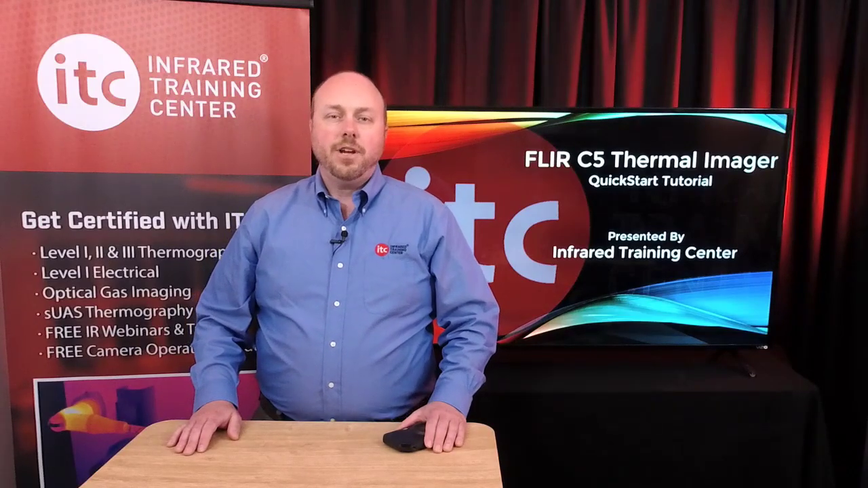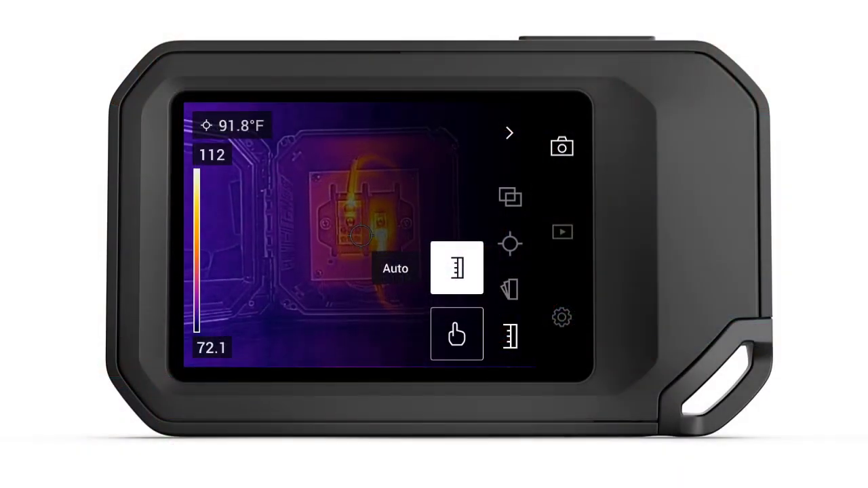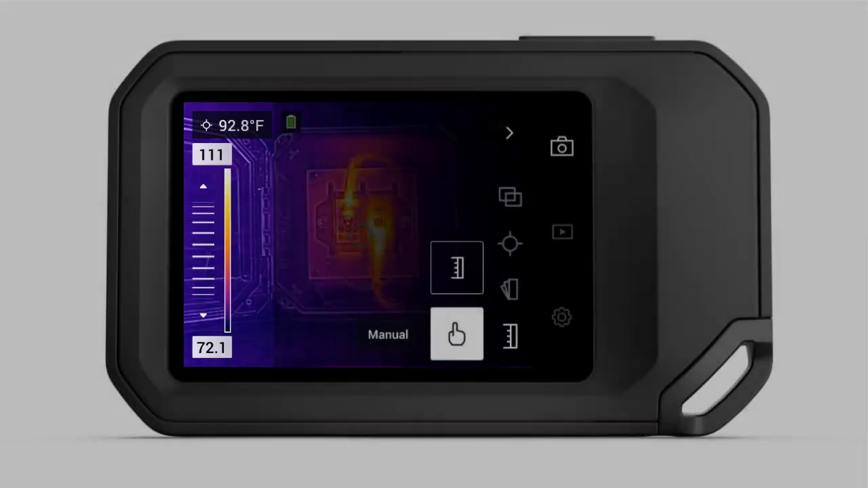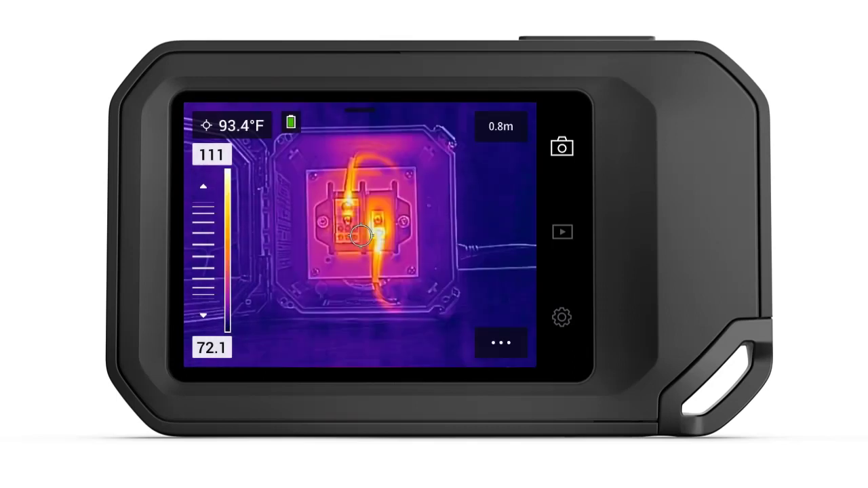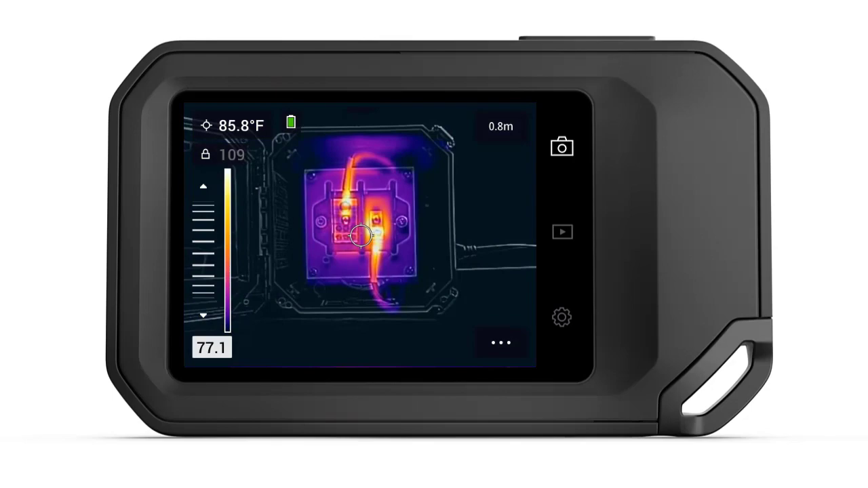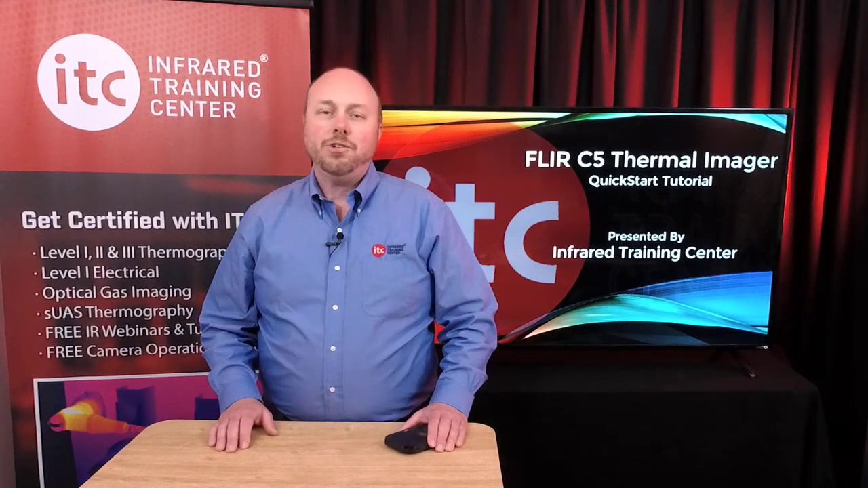When that's the case, you'll need to thermally tune the image. Thermal tuning is the process of adjusting both the span and level to optimize thermal contrast and brightness. To thermally tune the image, select Manual. This will highlight the top and bottom numbers on the scale, what we call the span of the image. Touching either of the numbers will lock or unlock that value. A white highlight indicates when a number is unlocked. Now you can move the values up or down by simply dragging your finger across the virtual slider. Pick either the top or bottom numbers to change the width of the span, or unlock both to move them together, which is adjusting level. So what's the right span and level to use? We'll come to certification training and find out.